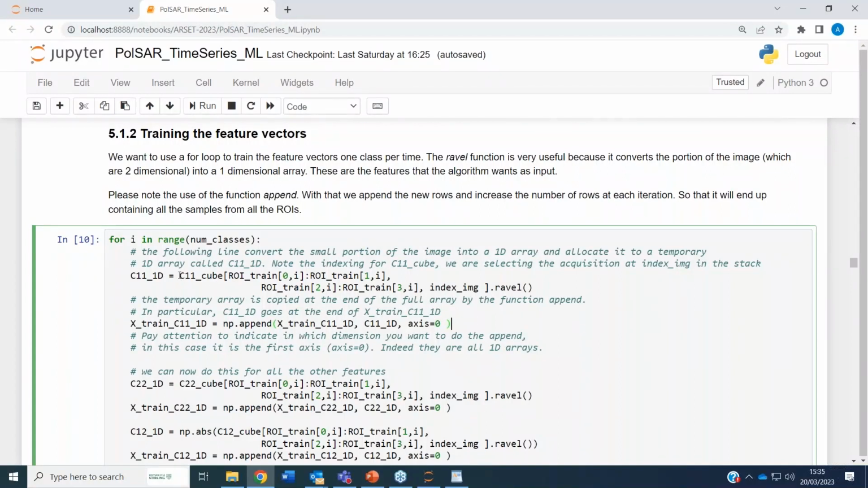So what do we do? We go in the C11 cube, or any of the cubes. Then we select the pixels representing the area of interest, the little ROI. This is the ROI represented by the I class. I start from 0. So the first iteration is the ROI representing the first class, the class called 0, because we start things from 0. This part here represents the image in the stack that we are using.